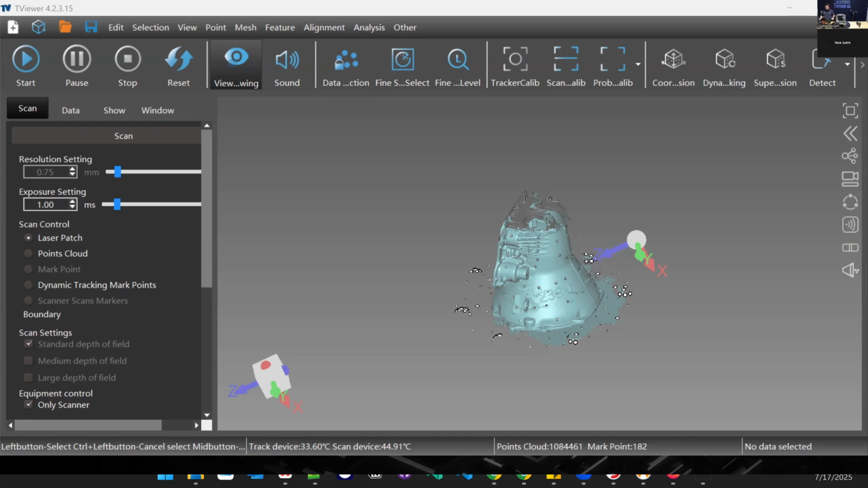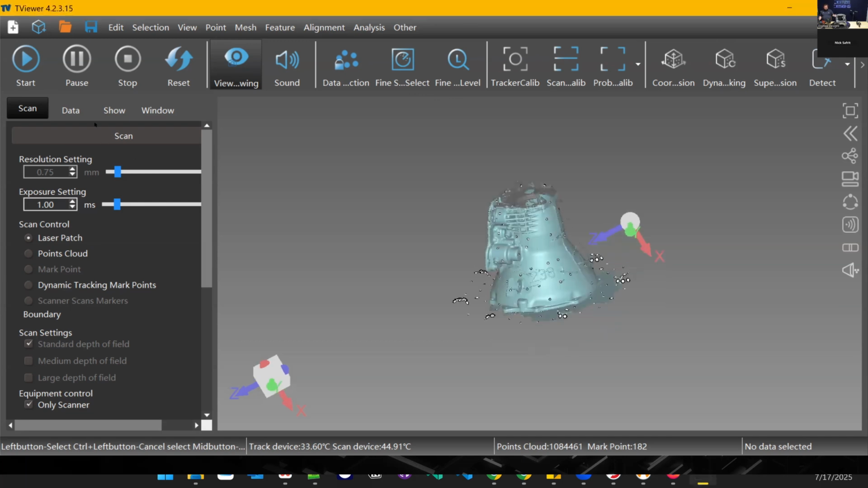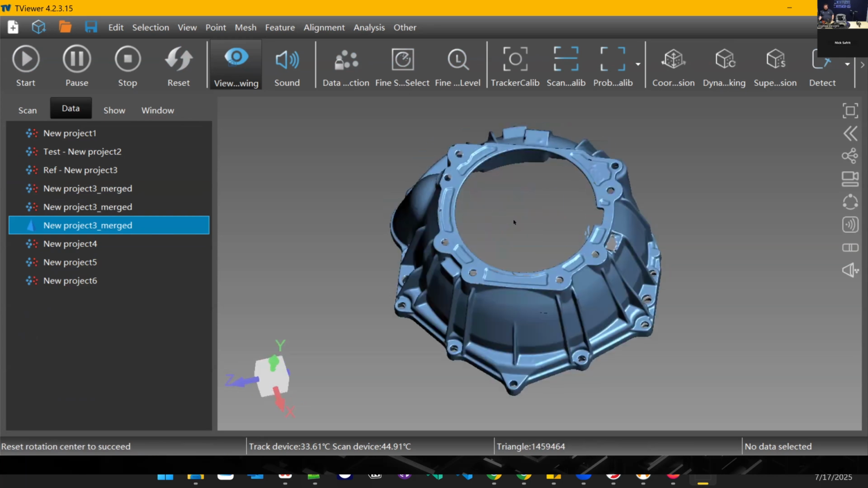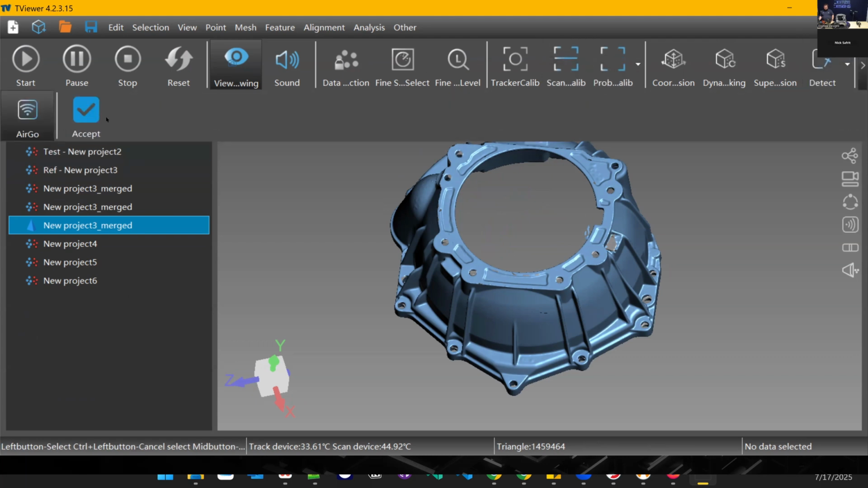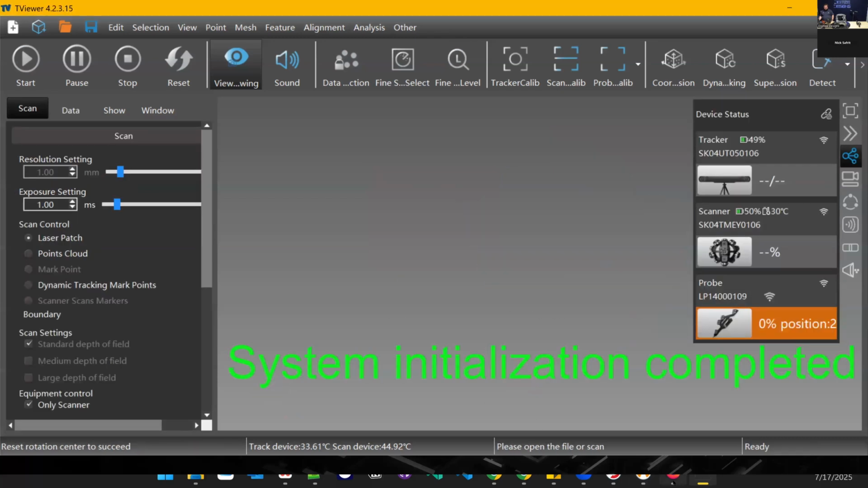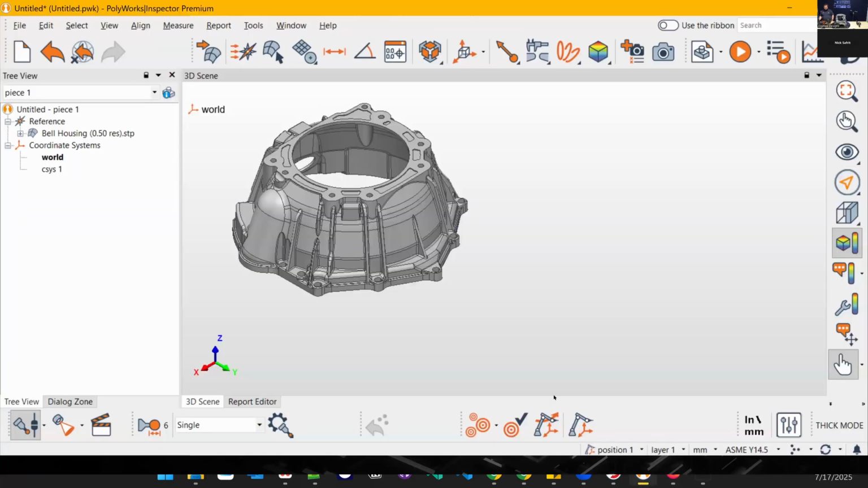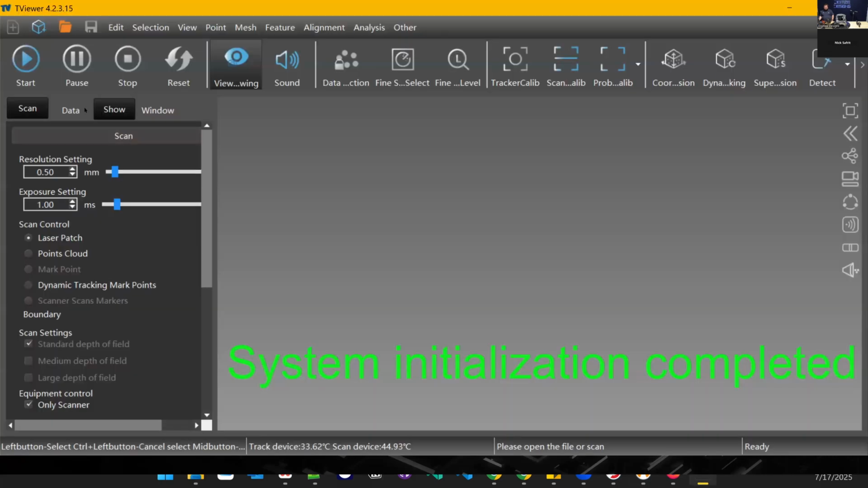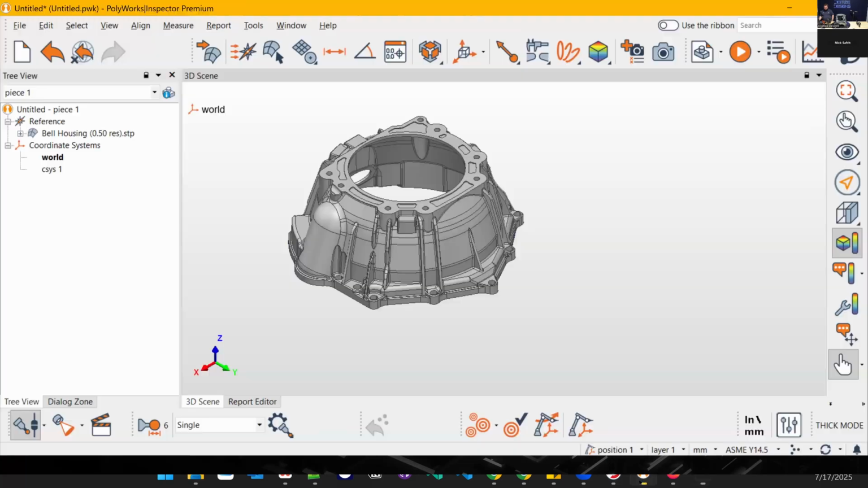Yeah, let's see. So I think we talked about how to capture data, a couple of different ways of doing that. Once you have captured data, there's something you can do with it, especially when you're running it through PolyWorks. Just send it over to the software, save it off, and use it for inspection.